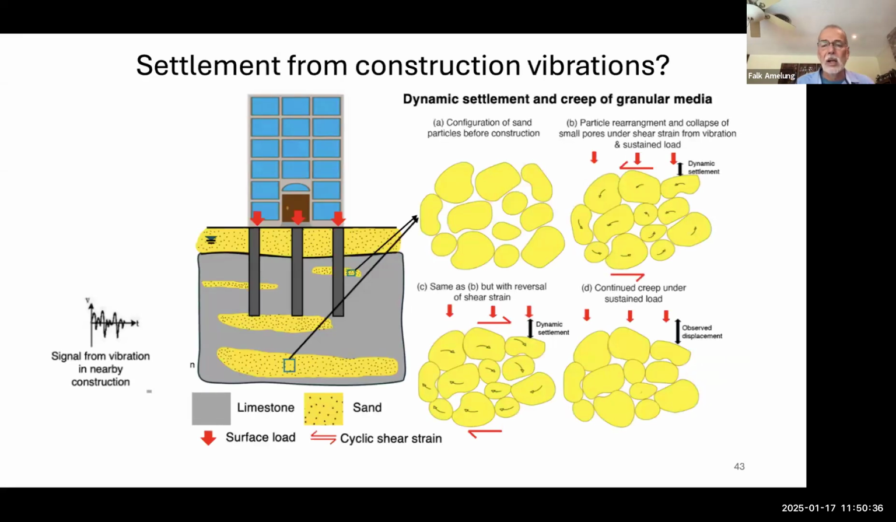So our hypothesis of what's going on is, you're building a high rise on the barrier islands. On top, we have the sand from the barrier island, and then we have the limestone with interbedded sand layers. In the sand layers, the packing before construction might be like this, somehow randomly oriented sand grains. Now there are some vibrations, some construction nearby with strong vibrations.